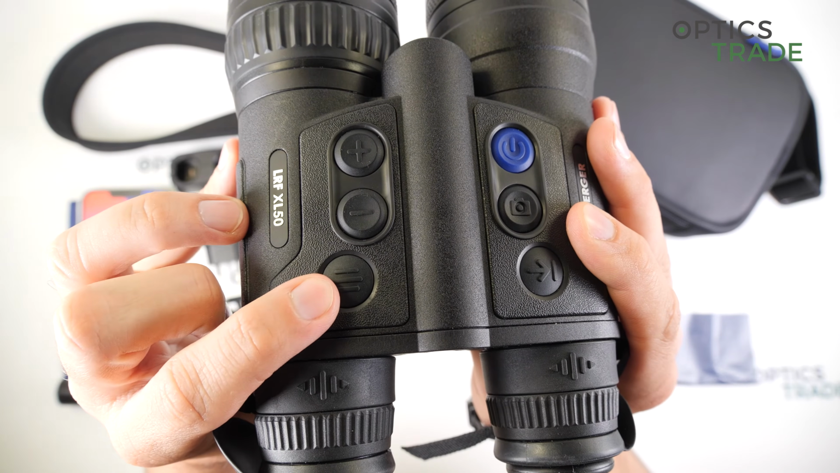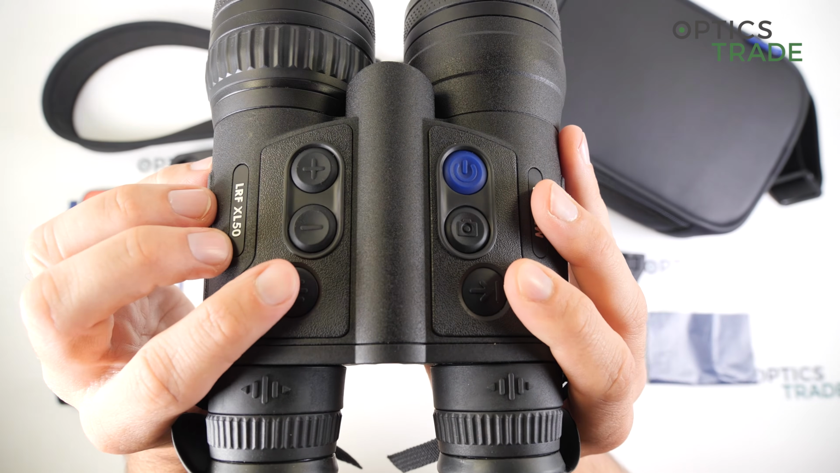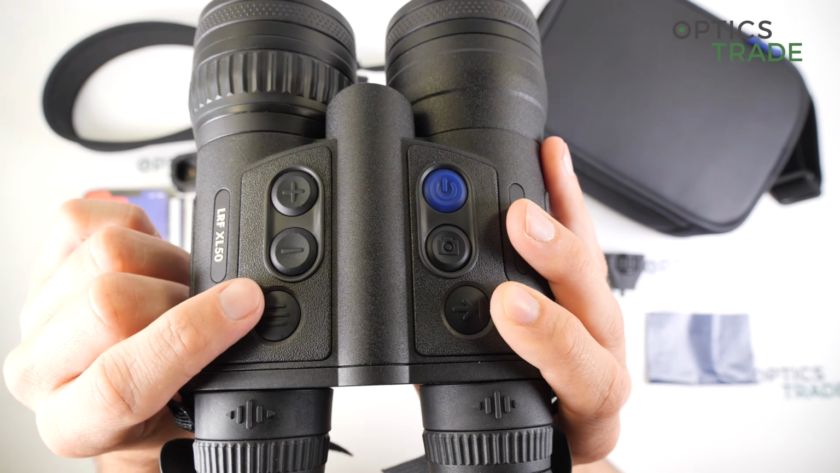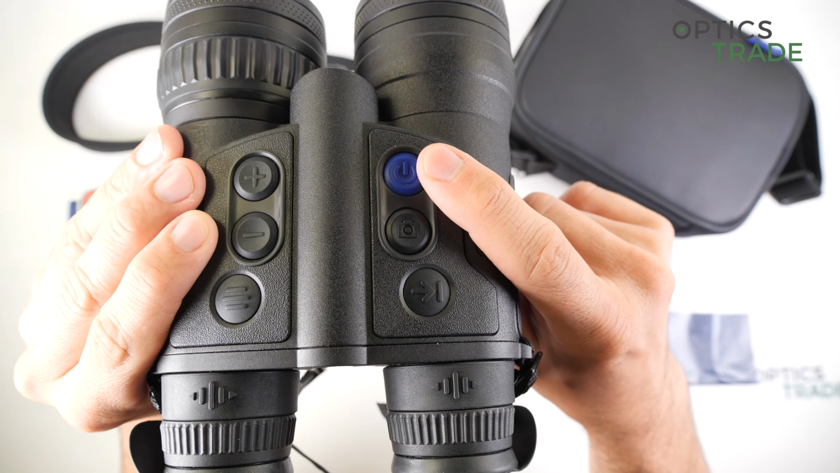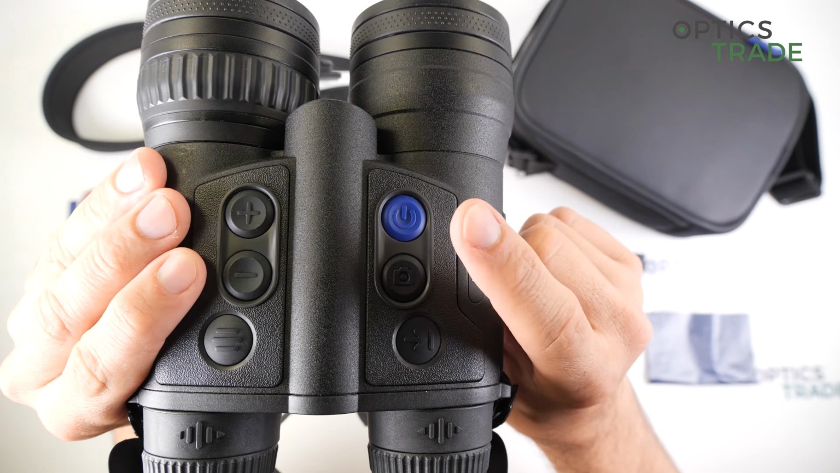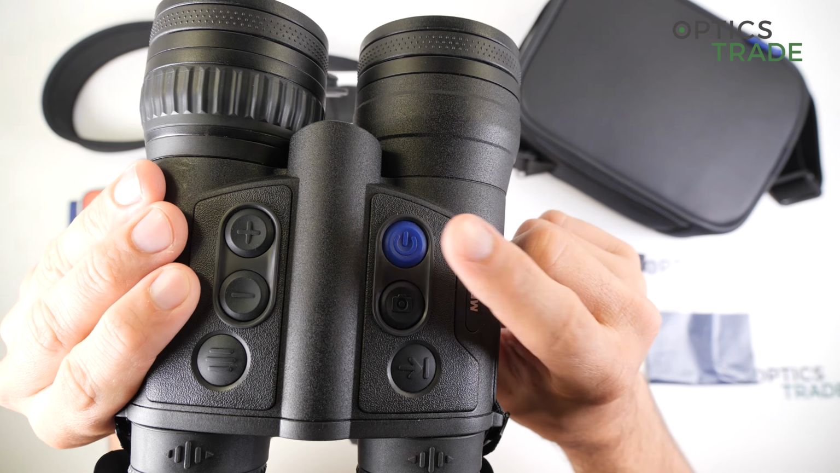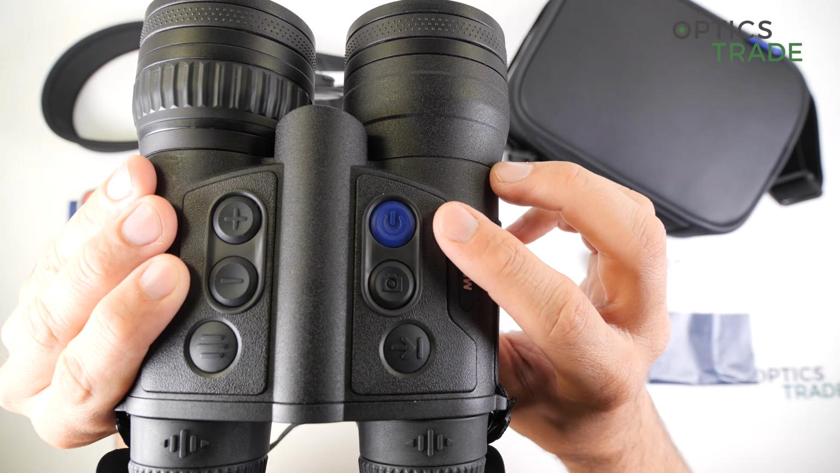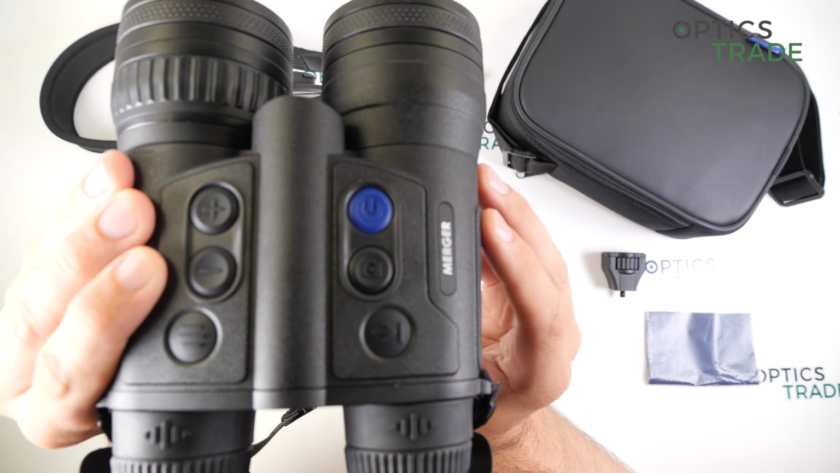Here is the menu button. With a short press you enter the quick menu, and with a long press the long menu or the entire menu of the device. Then the blue one here is the on and off switch, and when the device is on, with a short click you can calibrate your picture. With approximately 2 seconds of holding, you enter the sleep mode, and with a longer time of holding, the device shuts back off.